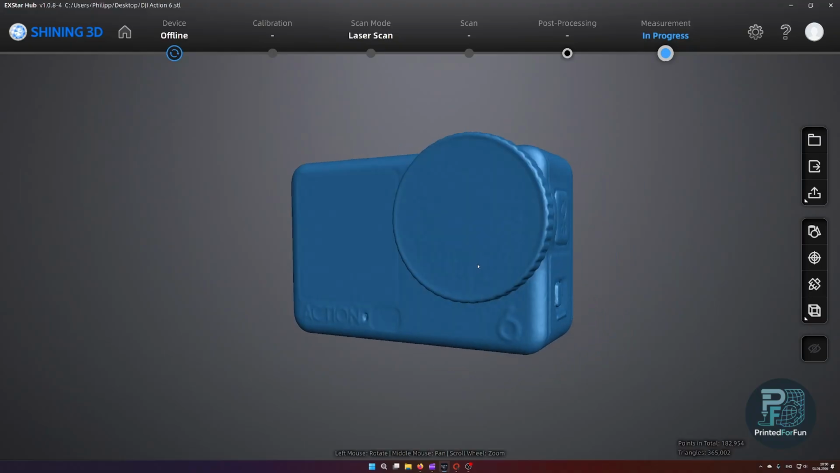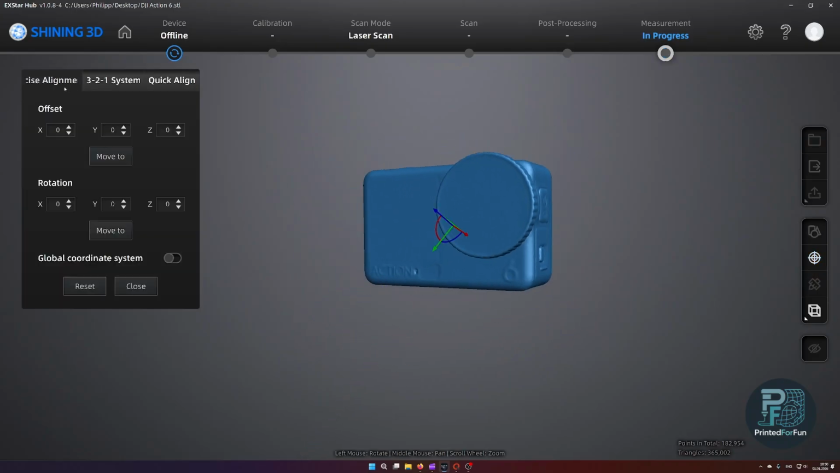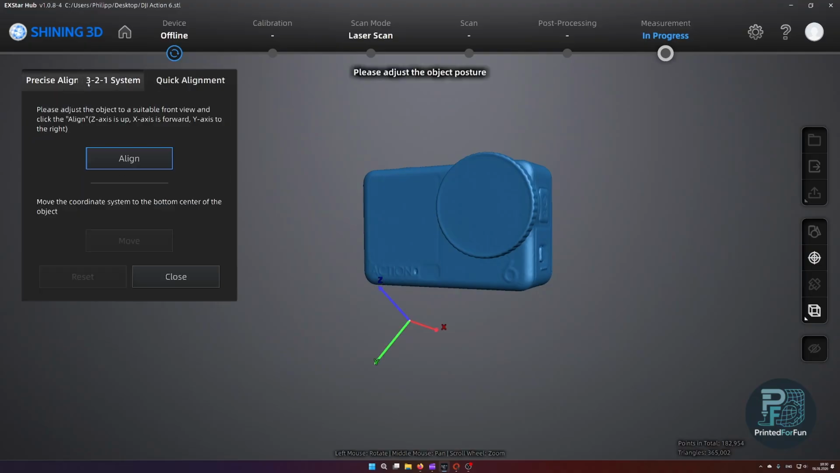So let's start with the alignment in Exstar Hub. There are actually multiple options for alignment. As you can see, here is the alignment. There are three options in Exstar Hub: you have precise alignment, 3-to-1 alignment, and quick alignment.